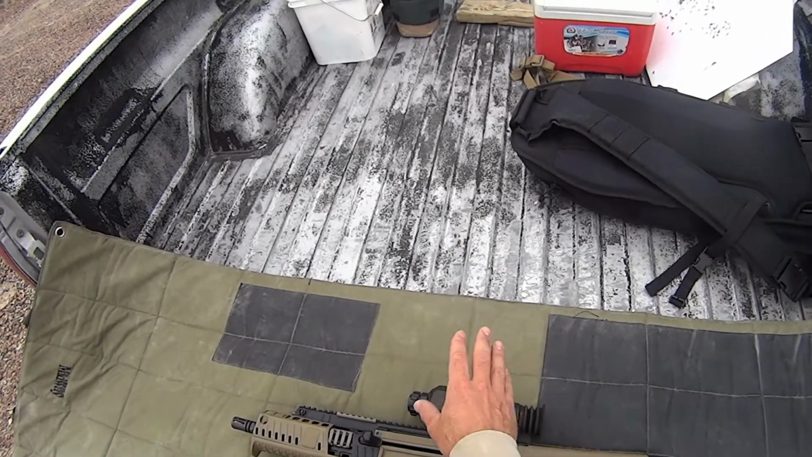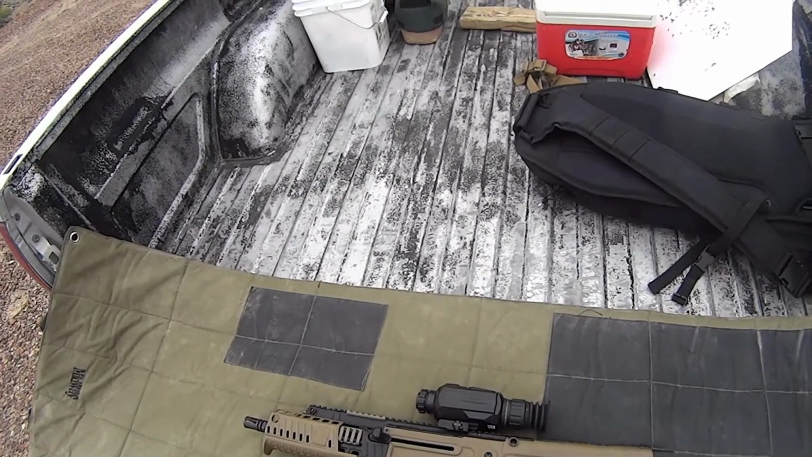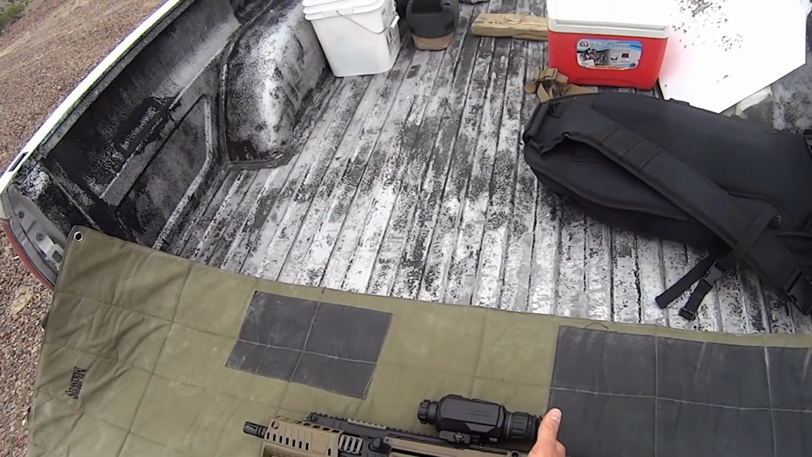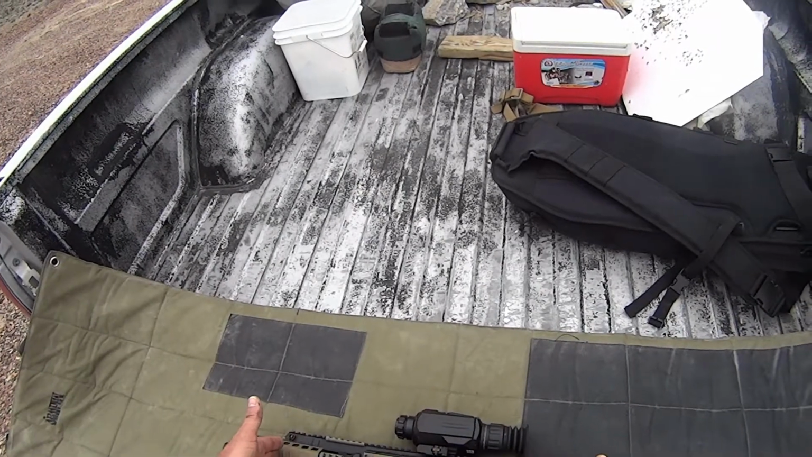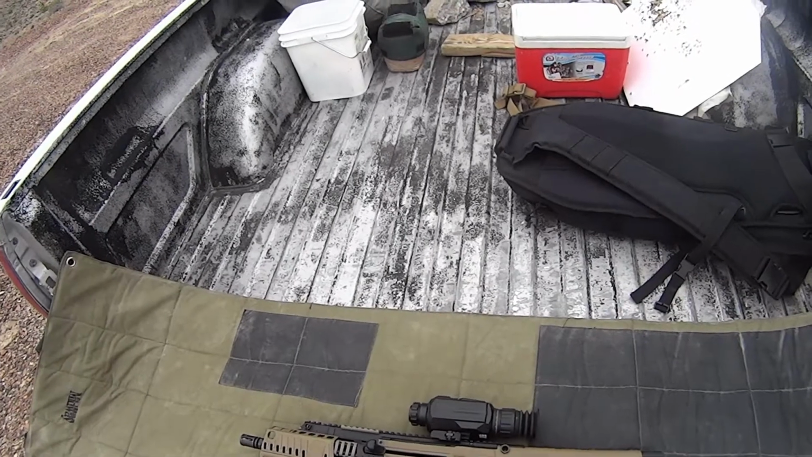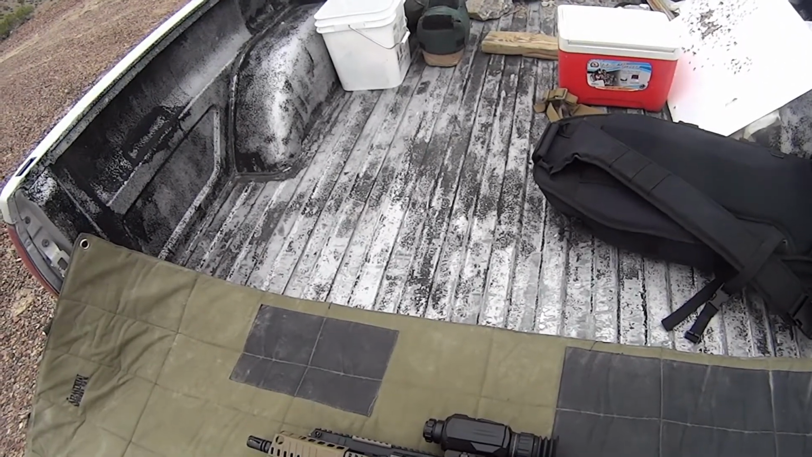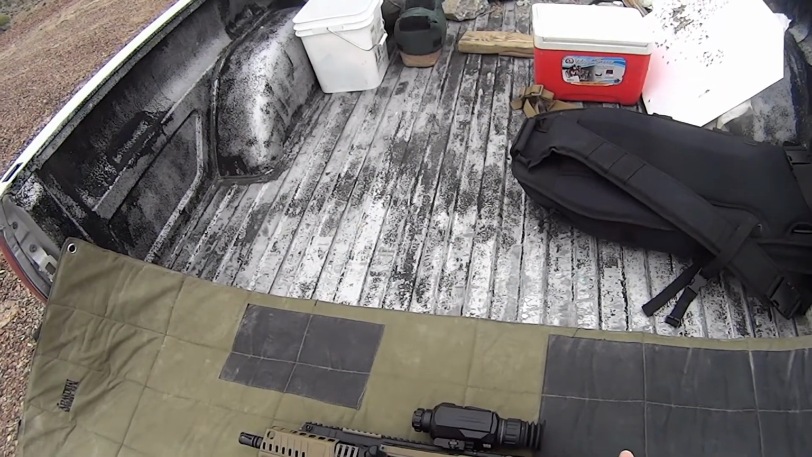So the functions we're going to mainly be looking at is the RAV, which is the Recoil Activated Video. Basically, it's a setting where the recoil of the rifle activates the record mode for a set time before, during, and after the shot. So we want to see how well that works, because that'll be a pretty nice feature when we try to take this out to get some coyotes and whatnot. Don't have to remember to press record to capture that video.